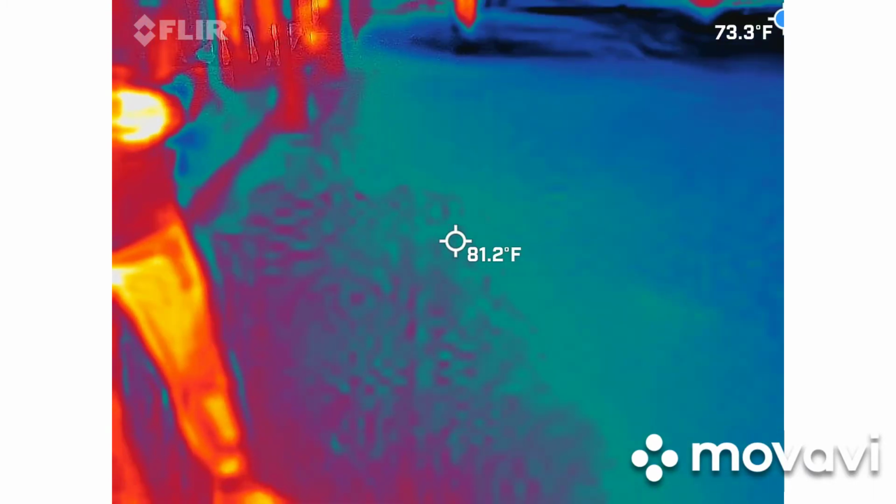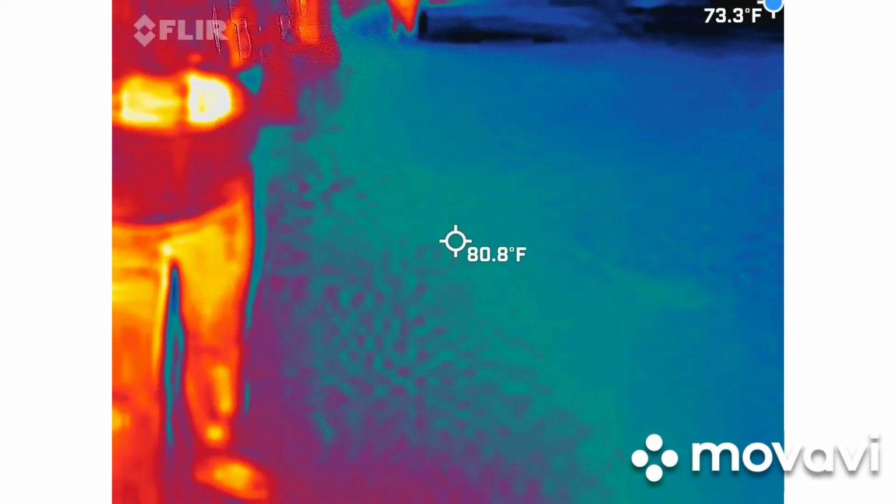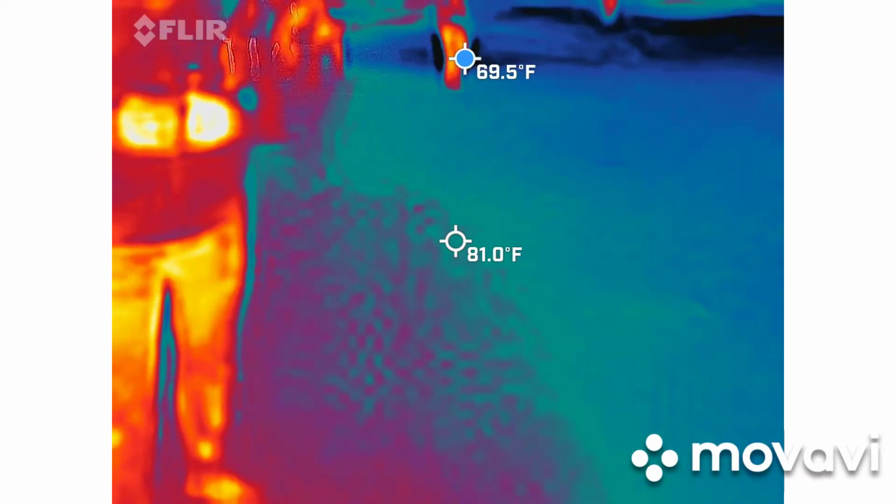So with your particular camera, you're working with 2 different lights. First off, you're working with short range and long range. In the event somebody gets too close and we're kind of in a crowd and it starts to bleach out, you can turn off the short range and the long range is still working for you.